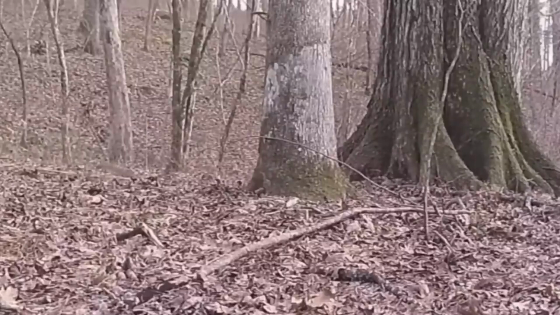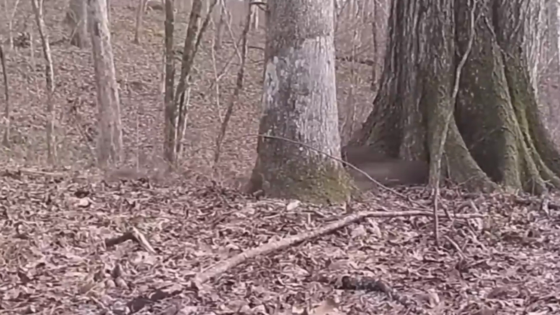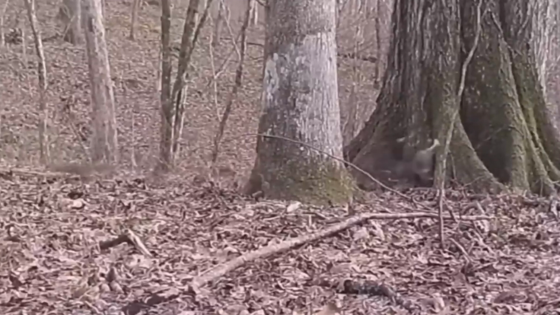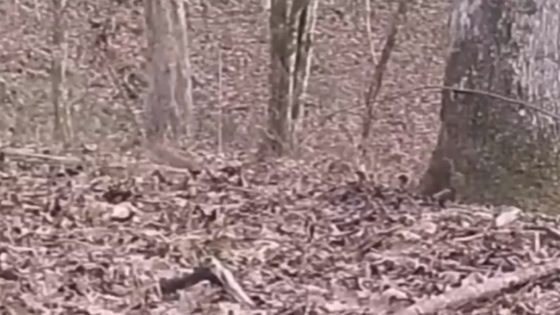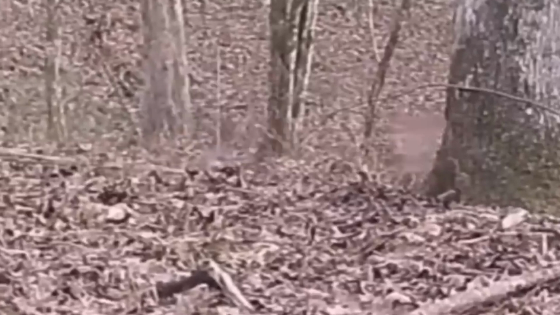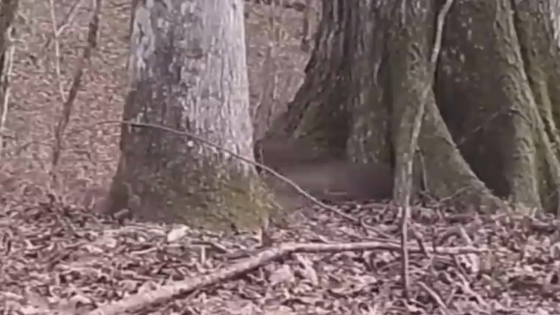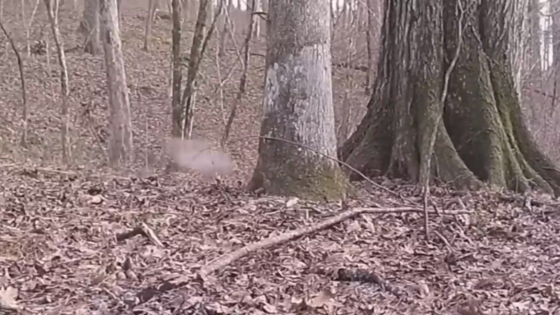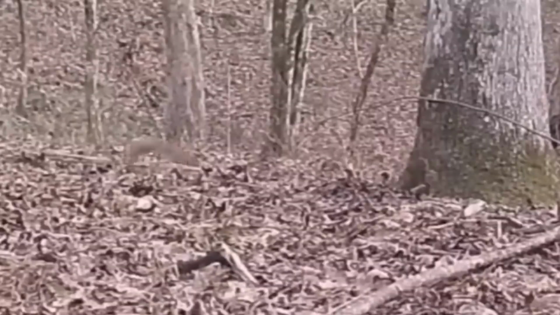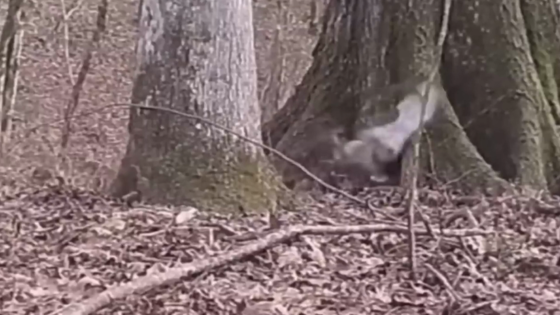As for the hawk, it quickly regains its bearings and flies away in search of another meal. The squirrel, meanwhile, takes off in the opposite direction, possibly a little shaken, but ultimately unscathed. This moment captured on the trail camera is not just impressive, but also humorous. Seeing the hawk crash into the tree is both unexpected and amusing. It serves as a reminder that in the animal kingdom, survival is not always easy, but sometimes it can be quite entertaining to